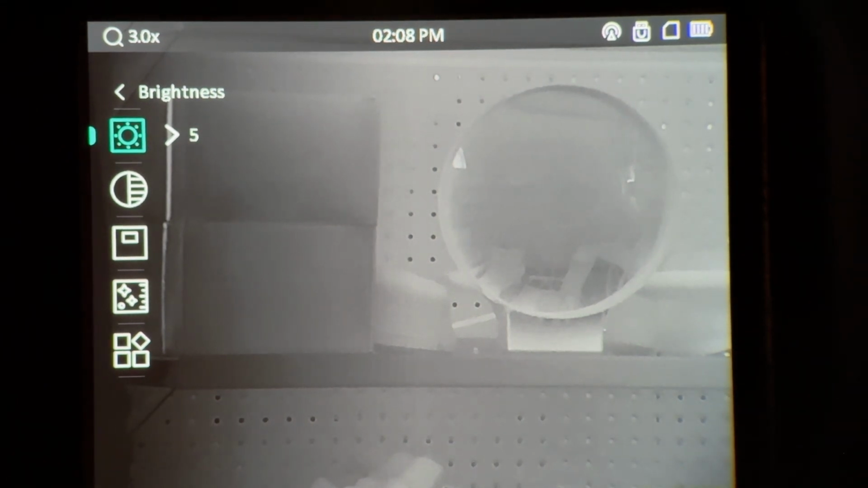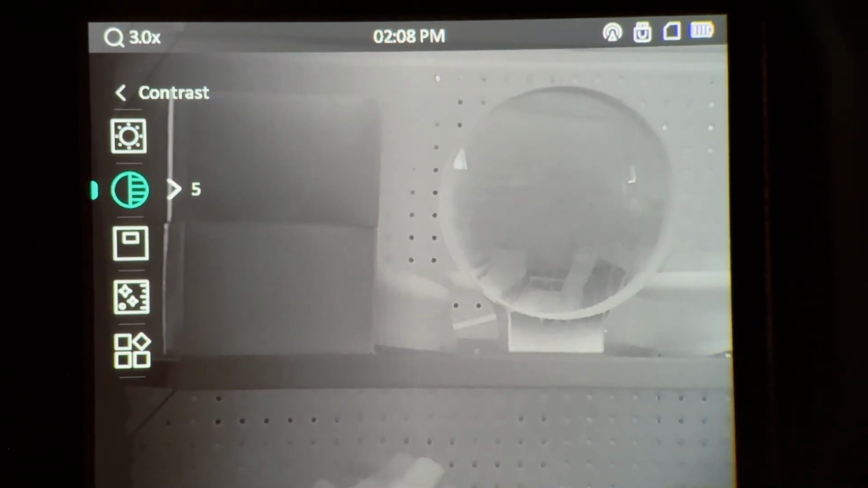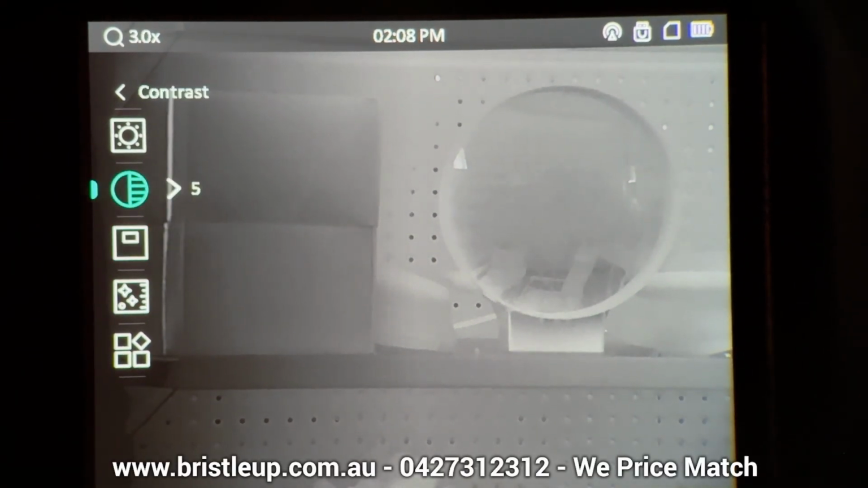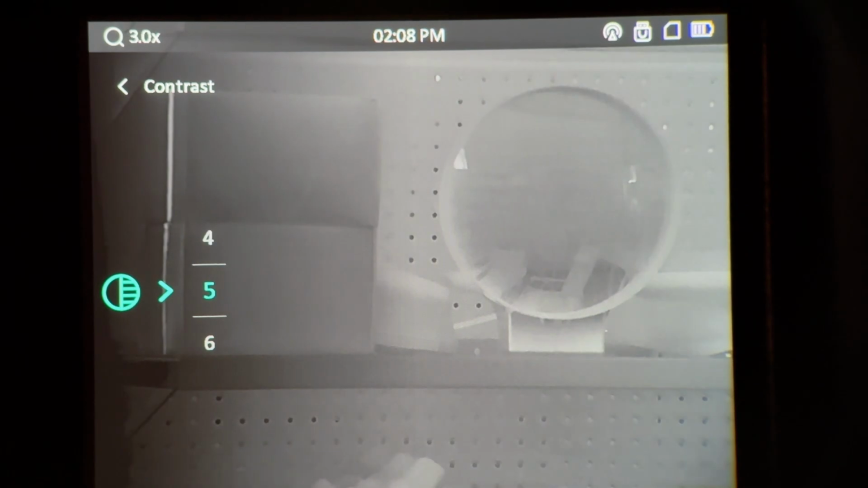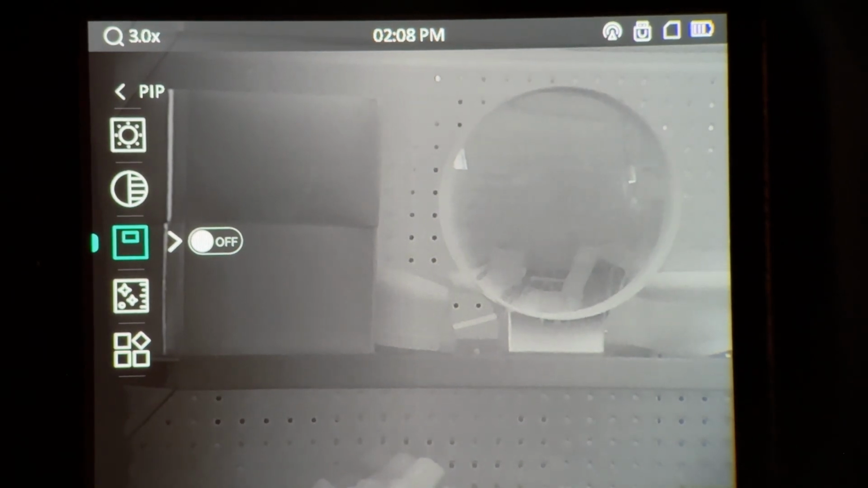All right, so we press and hold the palette button and our menu comes up on the side. Now, our first option is brightness and then contrast, and we can use our arrow buttons to go back and forth, which is the rangefinder button to go up and the zoom button to go down. Okay, and then if we want to make a selection on a menu item, we press the palette button and it'll open up that extra setting, and then we can use our up and down arrows to make changes. Now for contrast and brightness, usually leaving it on the default value is the best.